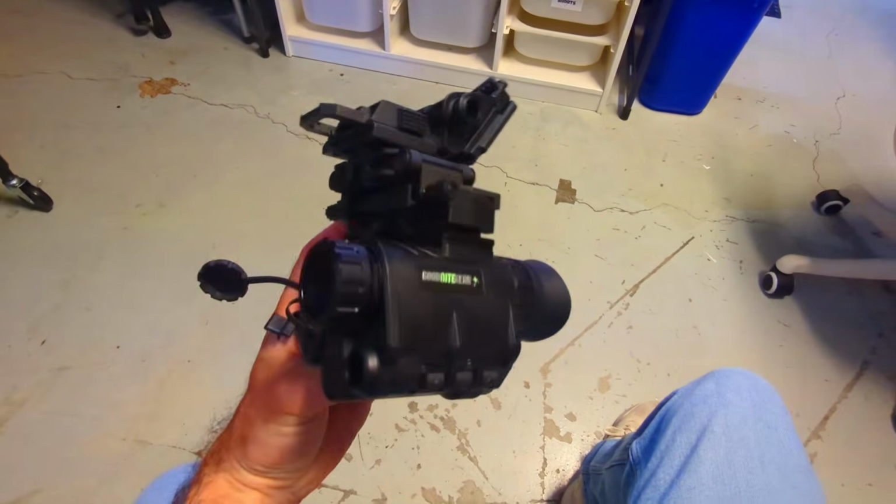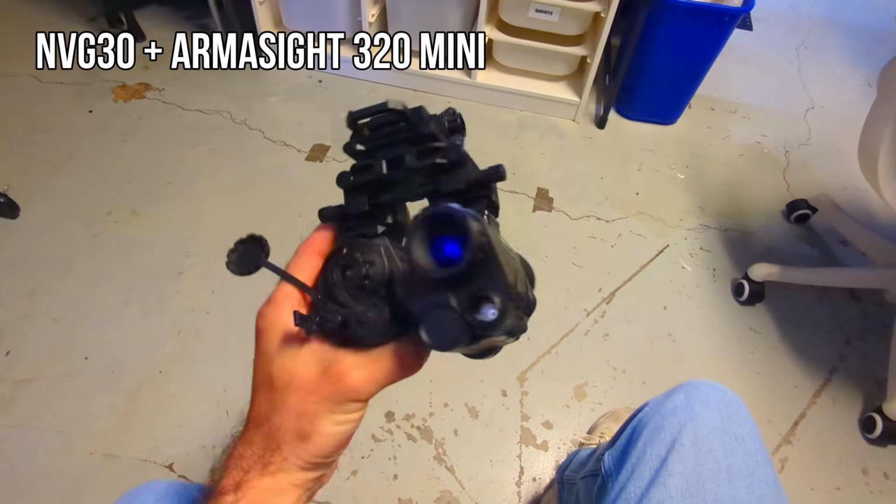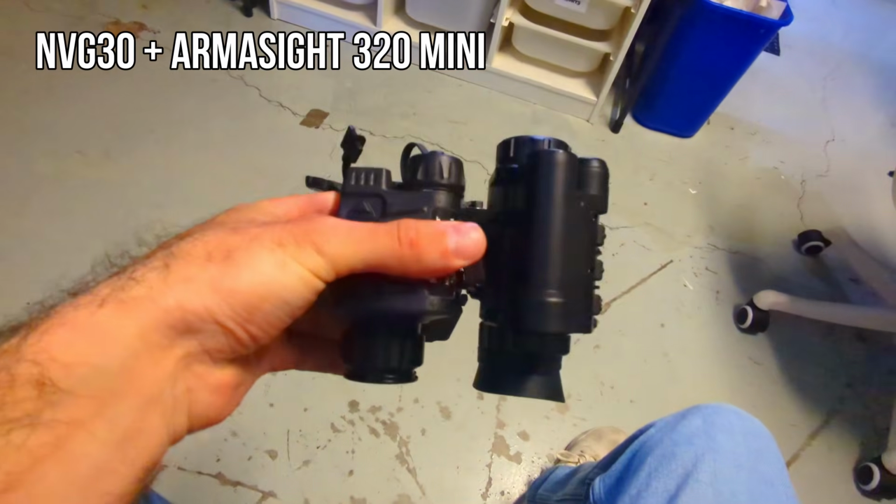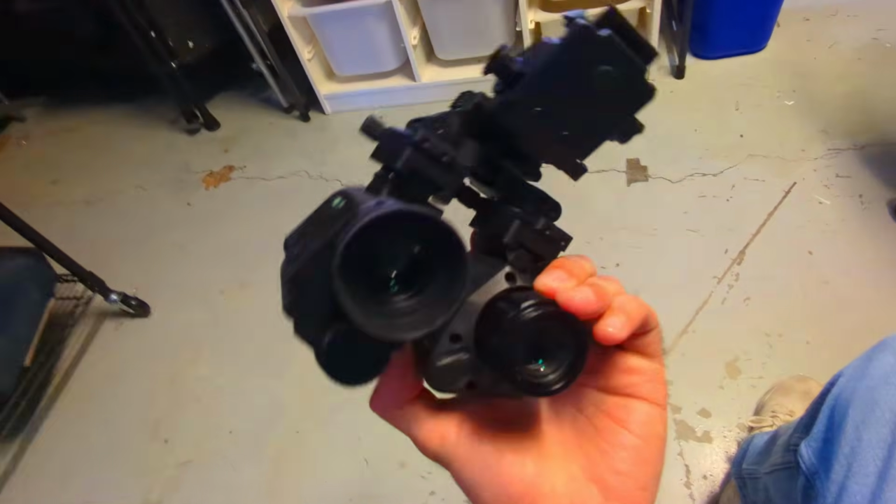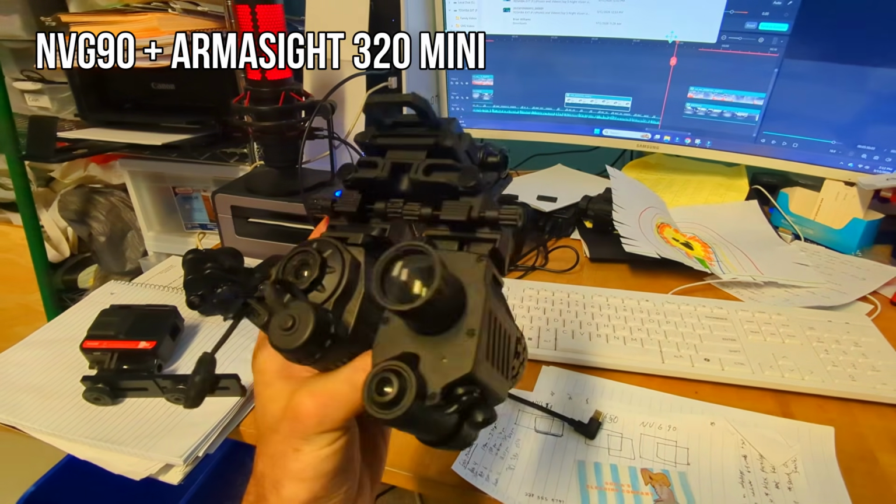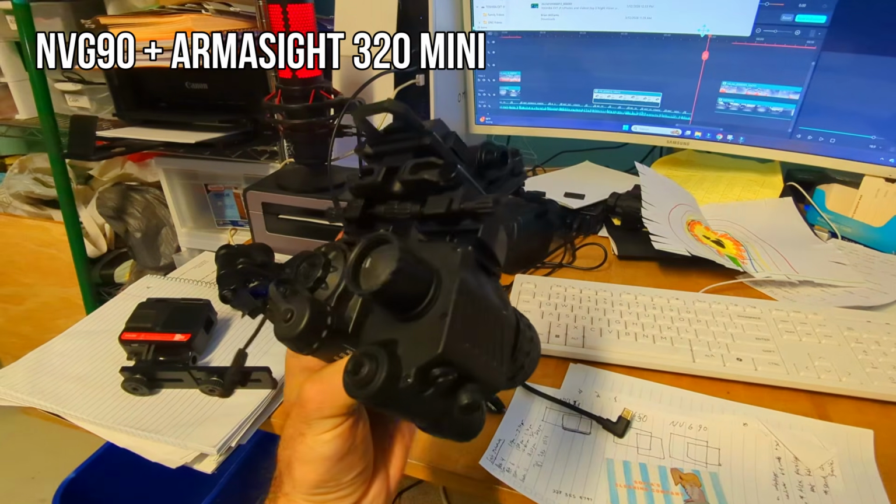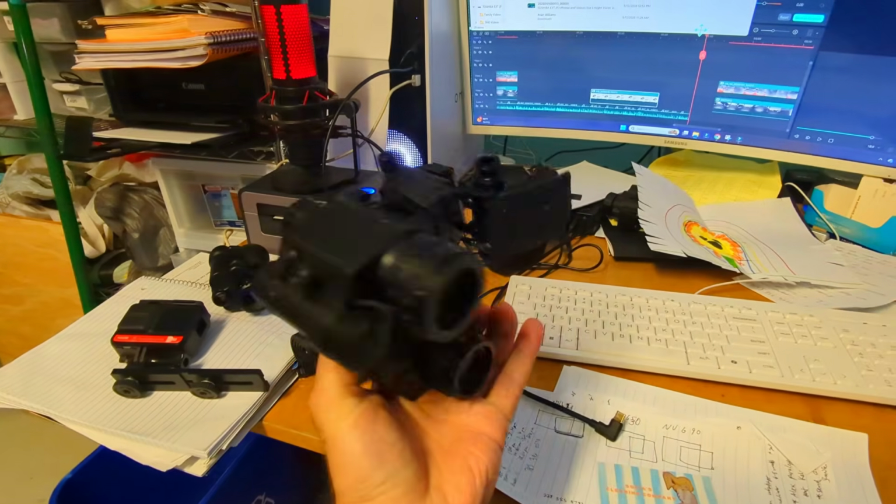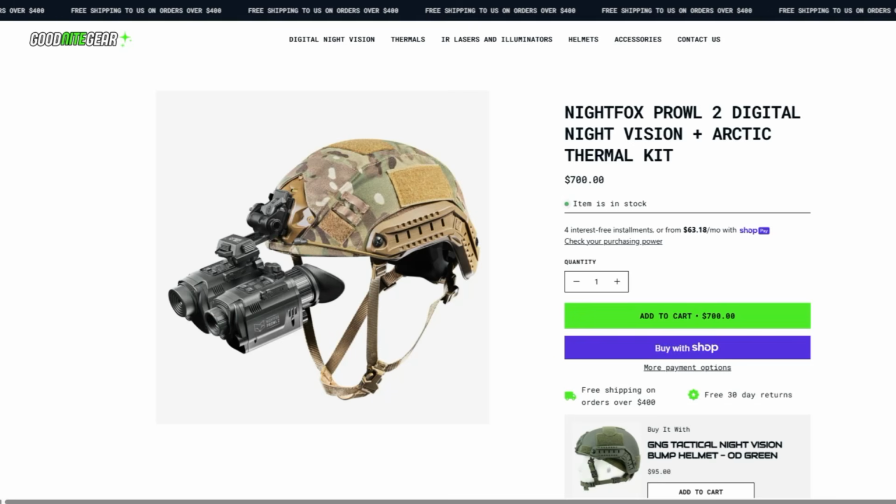I'm also working on a video with some other hybrid fusion setups, including one with the NVG30, the NVG50, and the new NVG90, together with the Armasight Mini 320 thermal monocular. So if any of you already have those devices, or if you're looking for a more premium but still affordable thermal fusion setup, make sure you subscribe to the channel so you don't miss it, and I'll leave a link to that video down in the description when it goes live too.